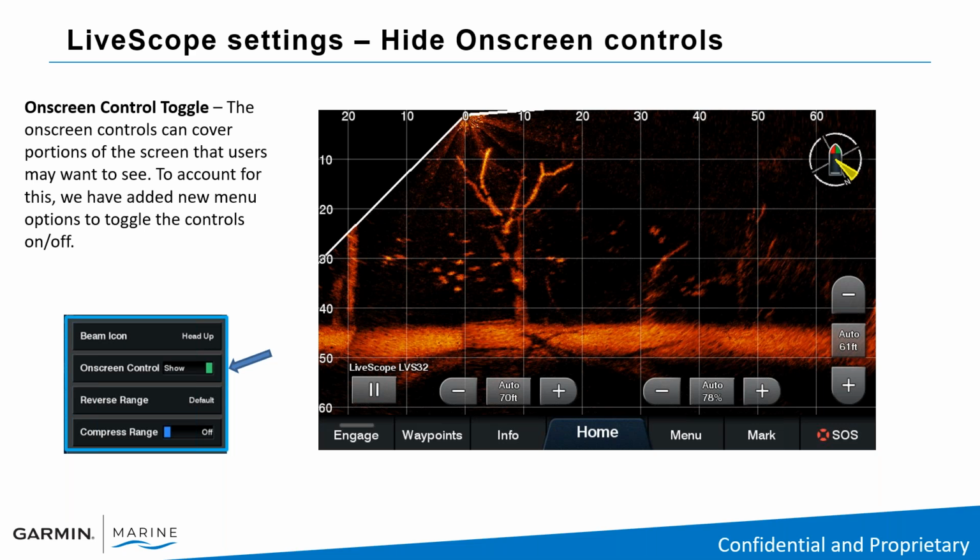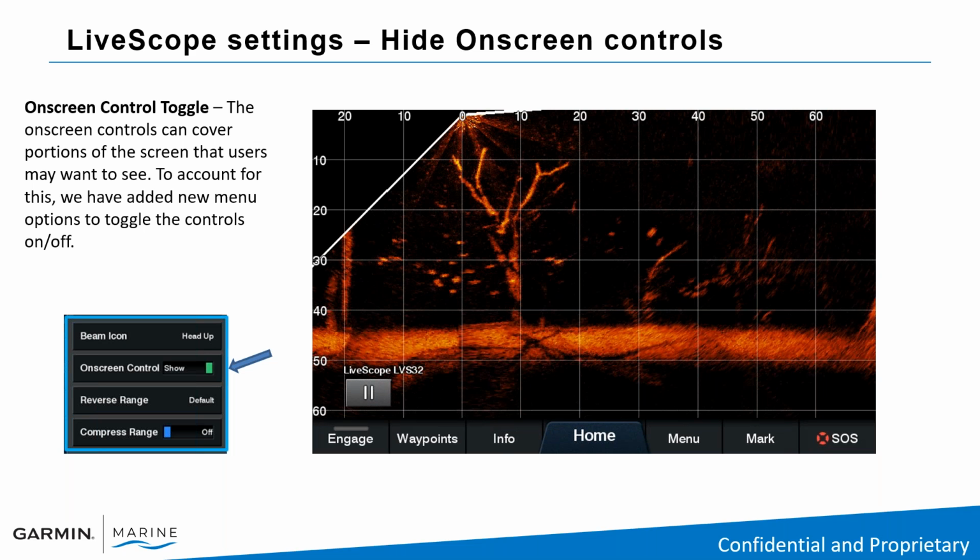When we added the on-screen controls, we added on the bottom of the screen where you can quickly adjust your auto range and your gain. Some people didn't like that. They wanted the screen clear. So now, with a new software update, you can toggle the on-screen control on or off. I personally like mine on, but I know a lot of people like it off. So now you have the choice. That's what it's going to look like off.